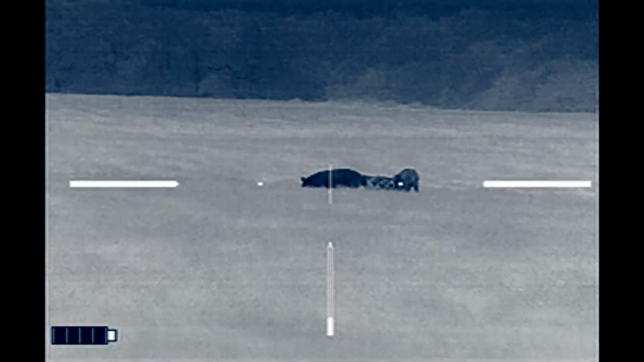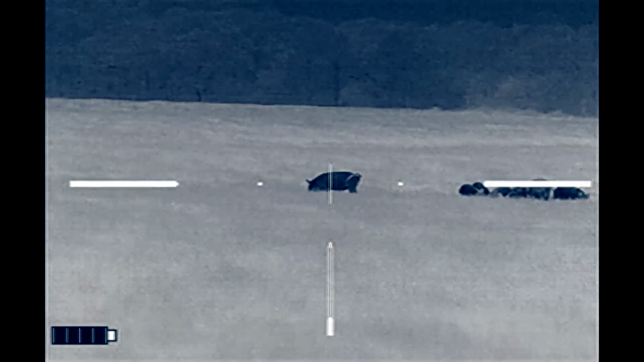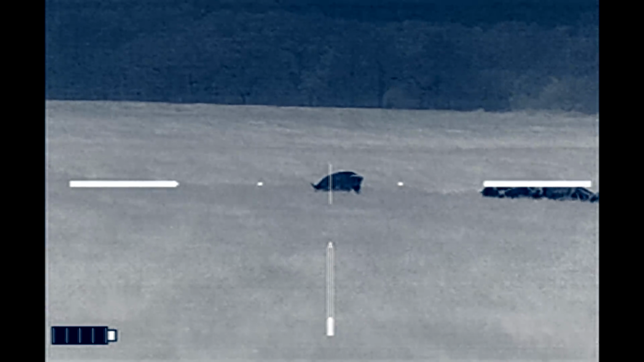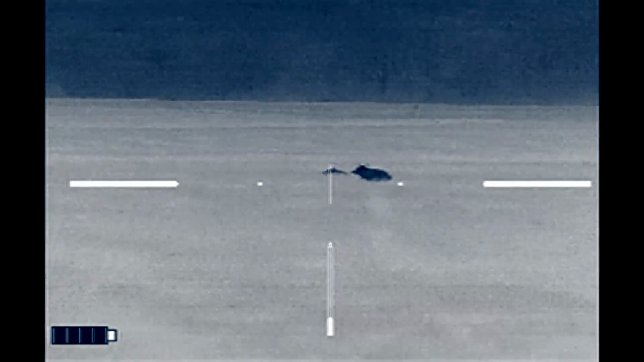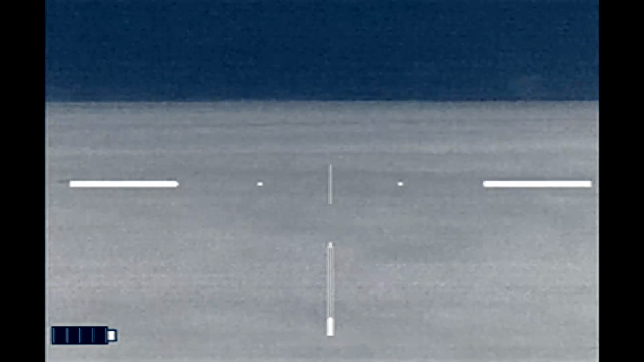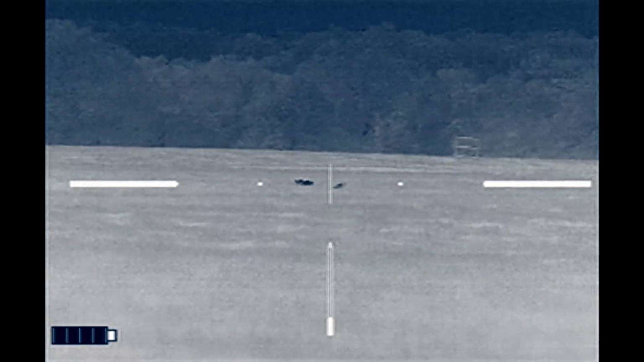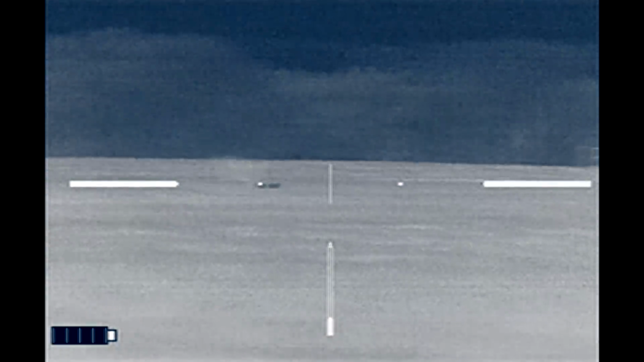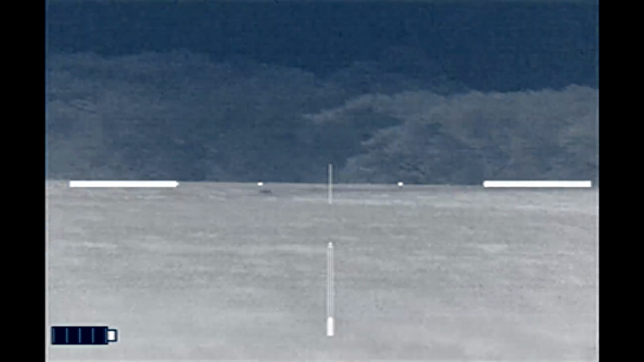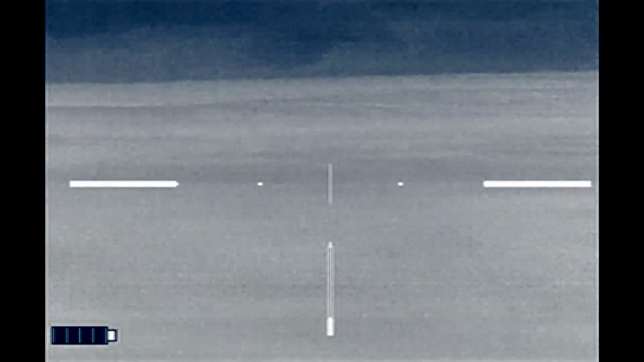You just stick on whichever one's to the right, and I'm going to take the one on the left. Right. You ready? Yep. Alright, here we go. 3, 2, 1, go. Got him. Got him. I don't think any escaped.